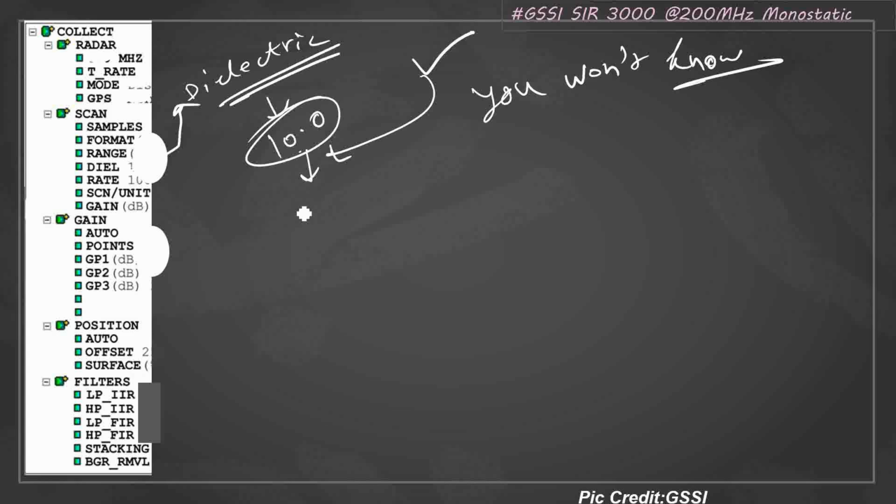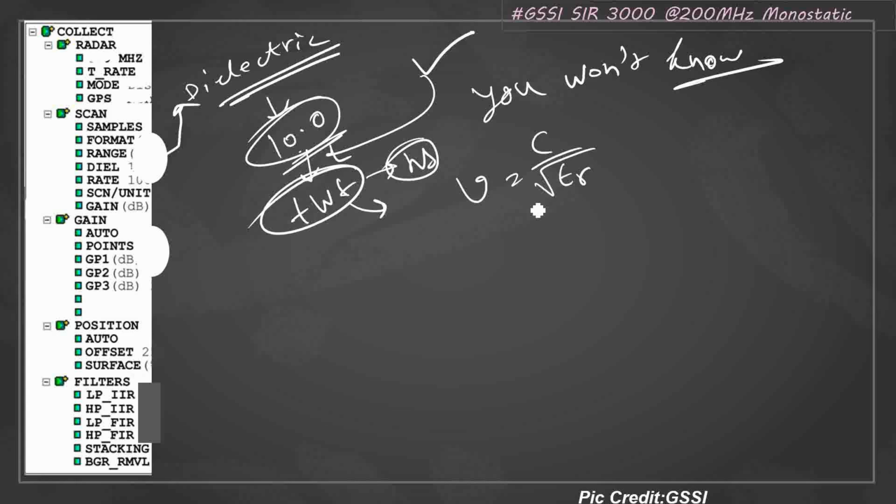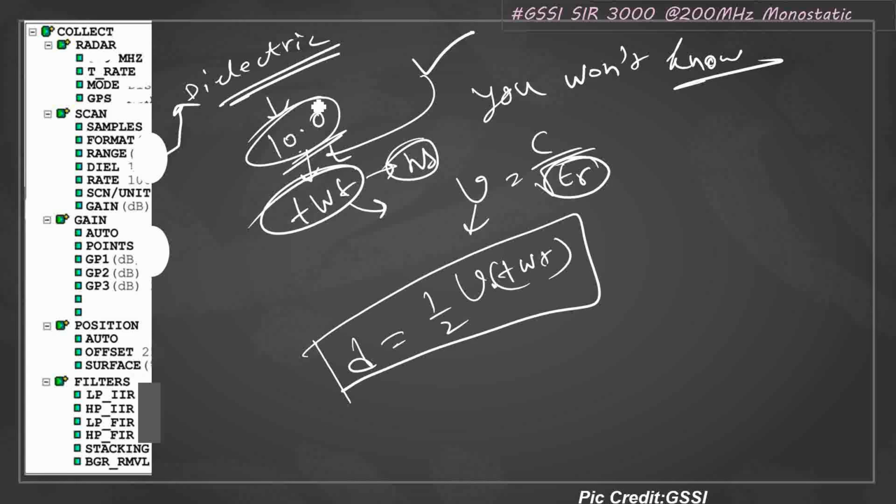GPR generally stores the data in two-way travel time, TWT, and that's in nanoseconds. But if you want to see that section in depth, then you require the dielectric constant. So V equals root over C by epsilon r, where epsilon r is the dielectric constant. From V, you multiply with T, and you will get half of TWT. Because it's a two-way travel time, you will get the depth. So for depth calculation, this value you need to put.